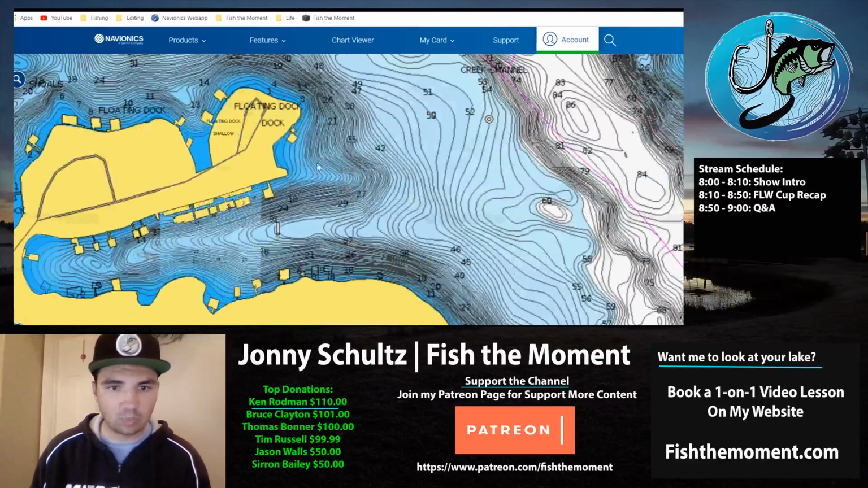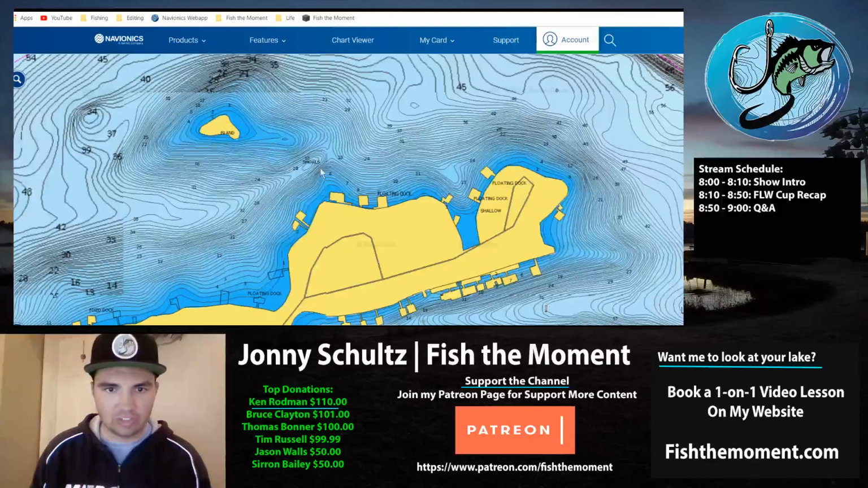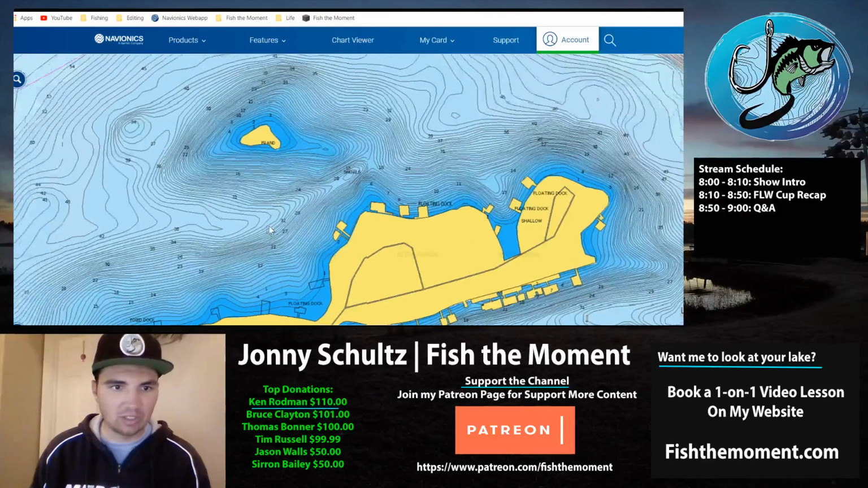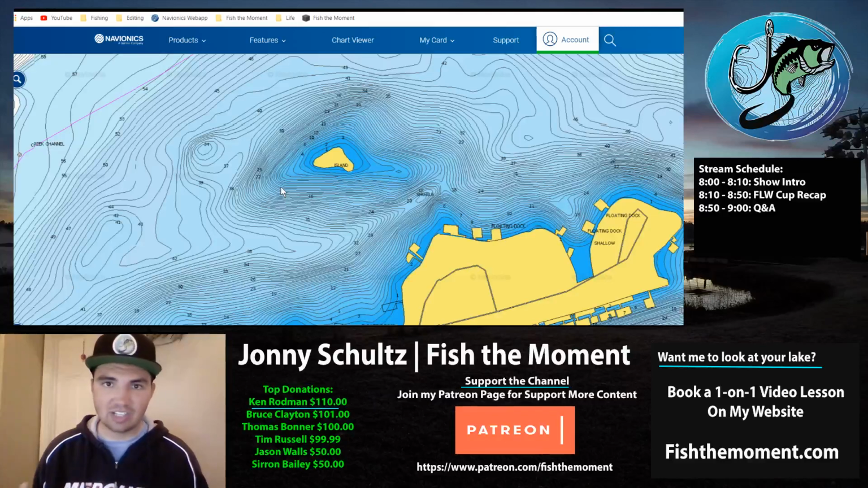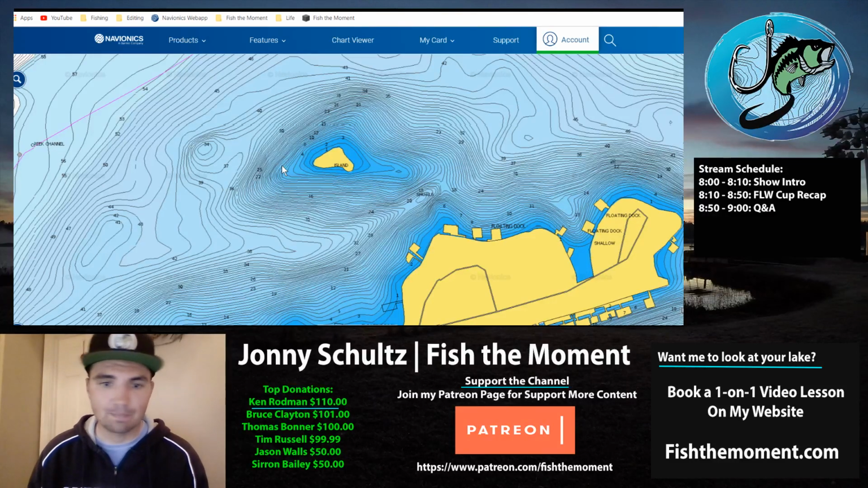So like all these points, like a little point that sticks out right here with some brush on it. You know, the saddle between this island could be good. The tip of this island, you could have fish on all these areas. And fishing's easy. Find a bunch of brush piles, graph for 15 minutes, and you'll find a brush pile with fish in it, and you just pull up there and catch them. But that was definitely not the case in this FLW Cup.